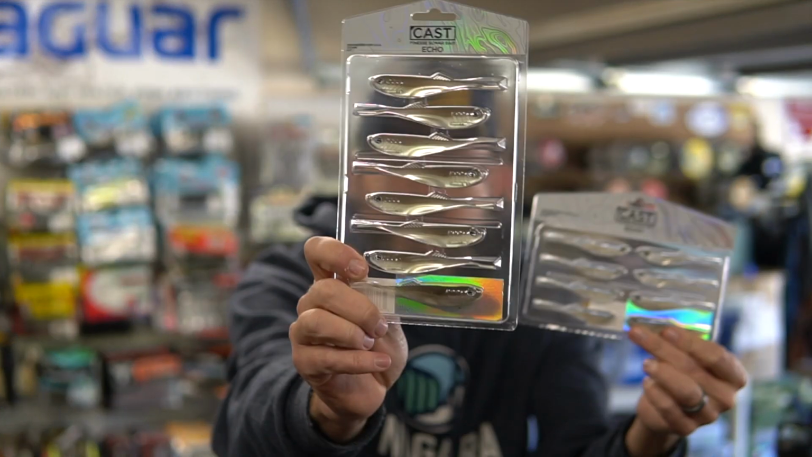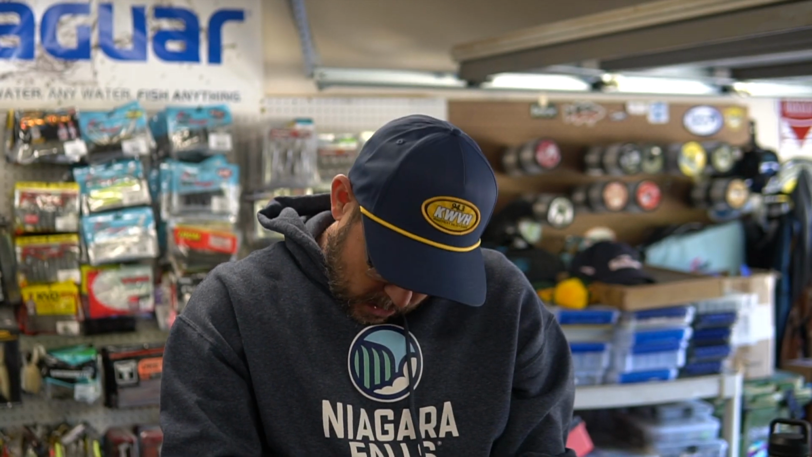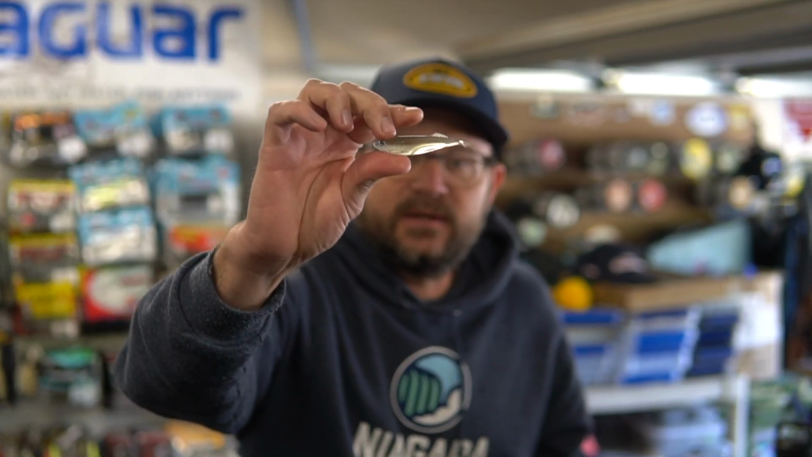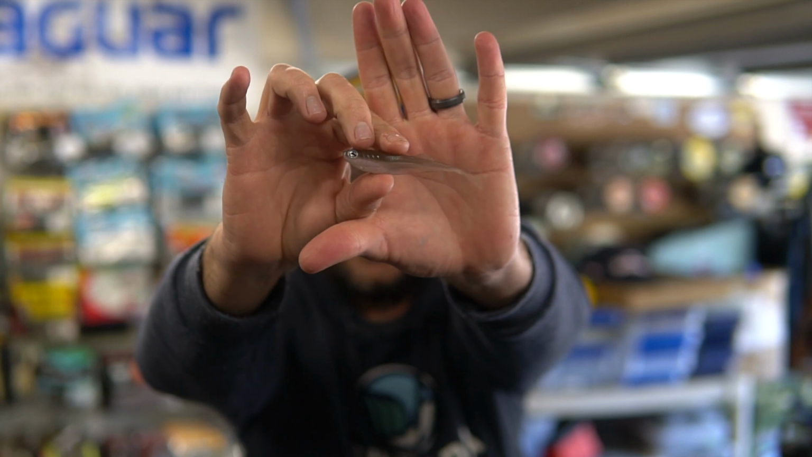I haven't done it. These are brand new. But let's look at these baits a little bit. They're pretty cool looking. As far as colors, this one's called Ozark. They come in these little packages so they don't get all bent up. So that's the 3.5. There is a bigger one, I think it's 4.75 or something. But it looks really natural. It looks like a little bait fish.